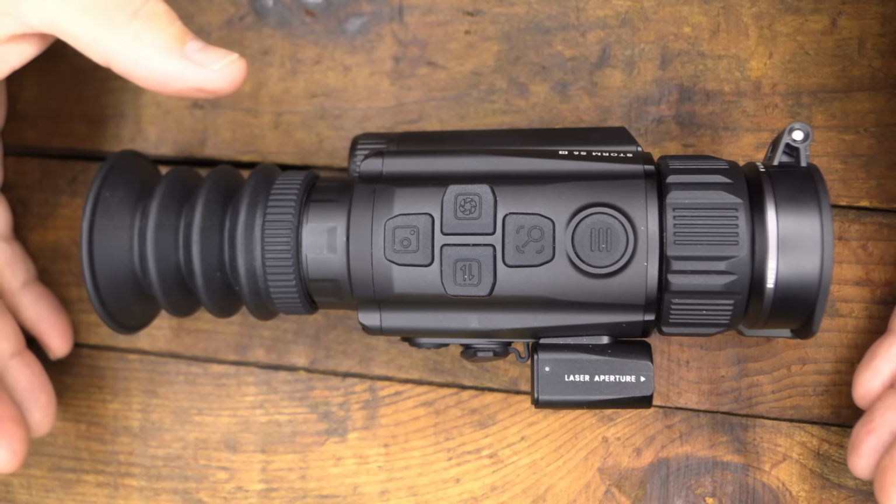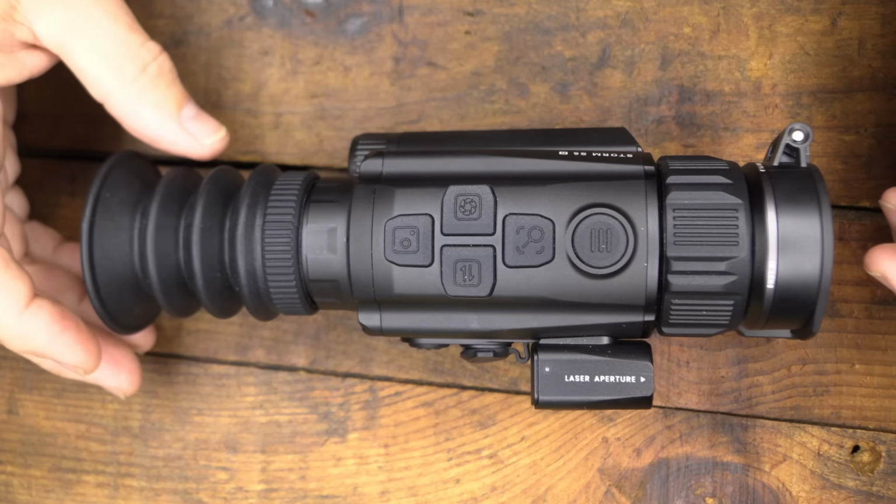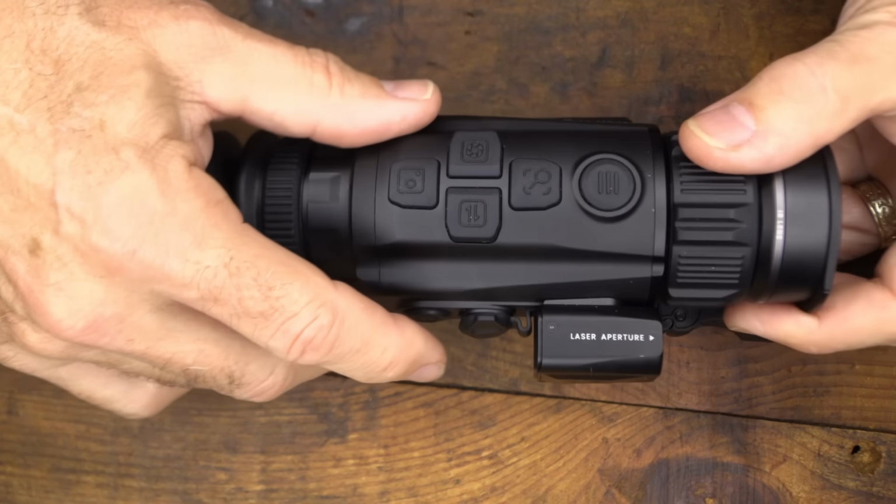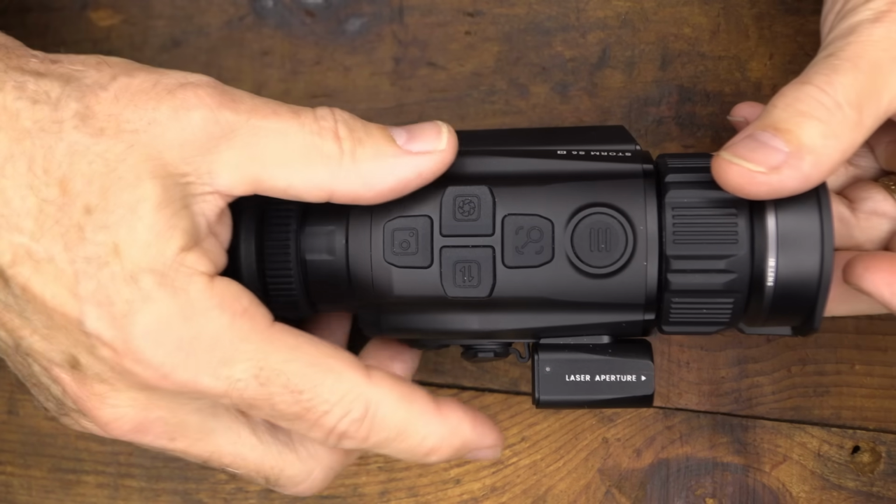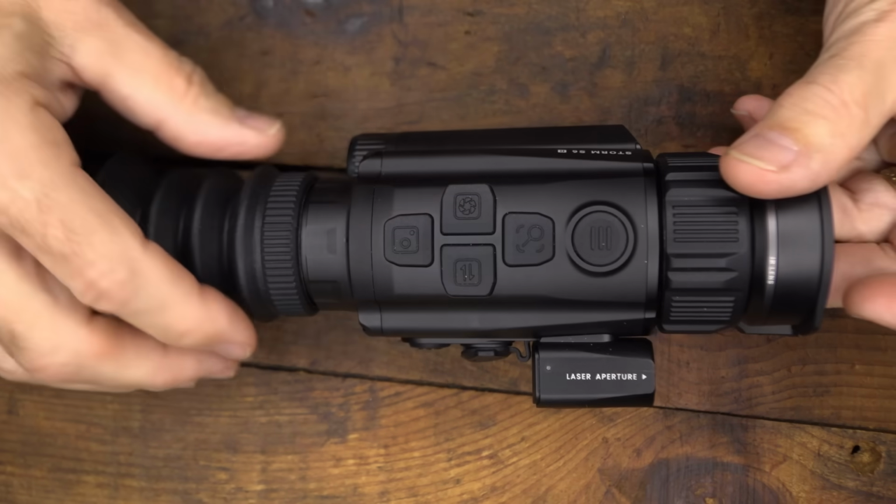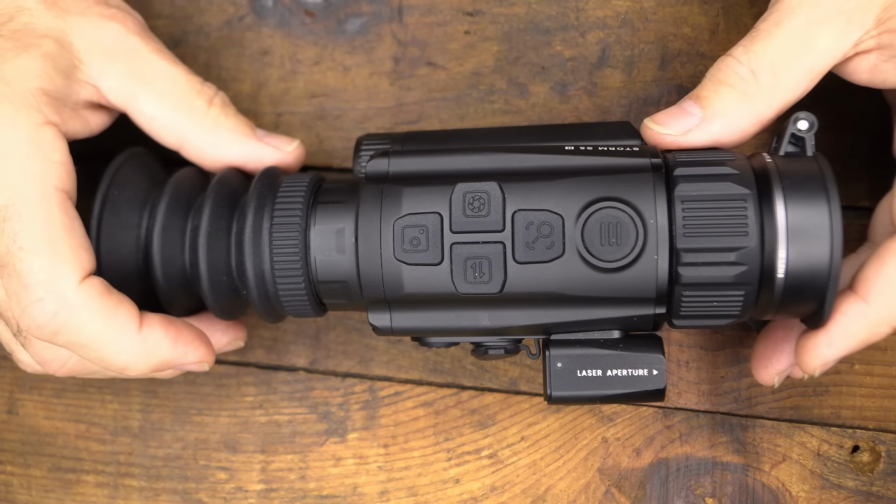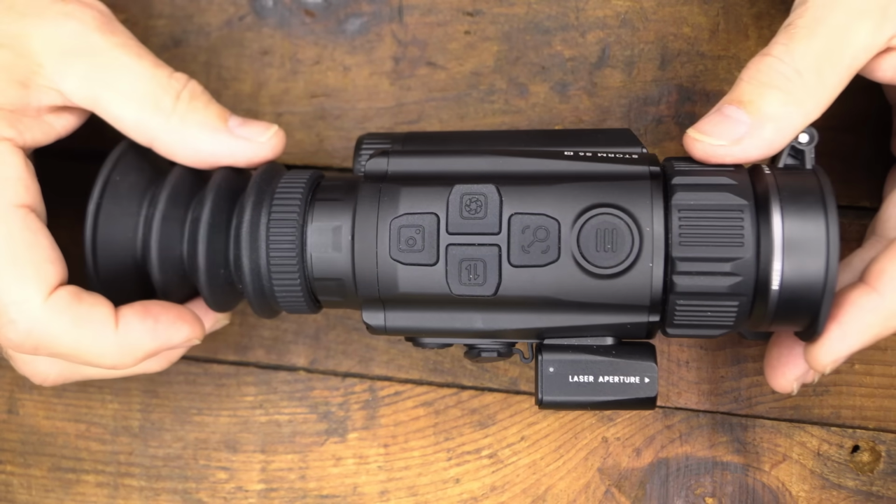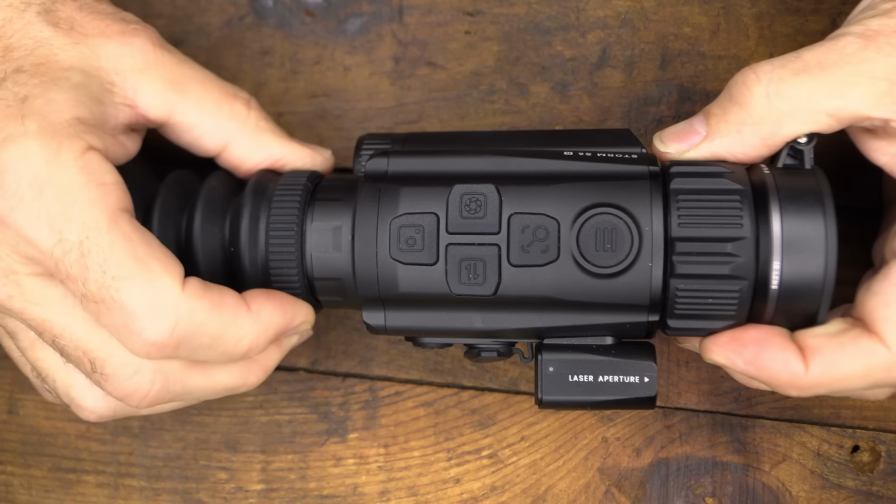We could get in the weeds. We're not going to. I'm going to hit a lot of the high points, but we are going to get into some details. Now, the R stands for laser rangefinder, and we have it right here, and it will go out to 1,300 yards. And actually, the detection for this scope is out to 1,969 yards.